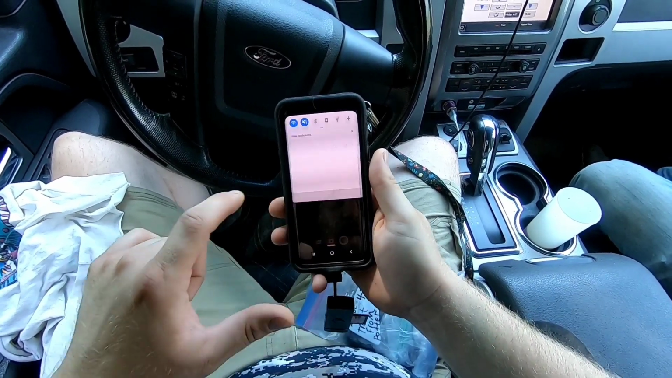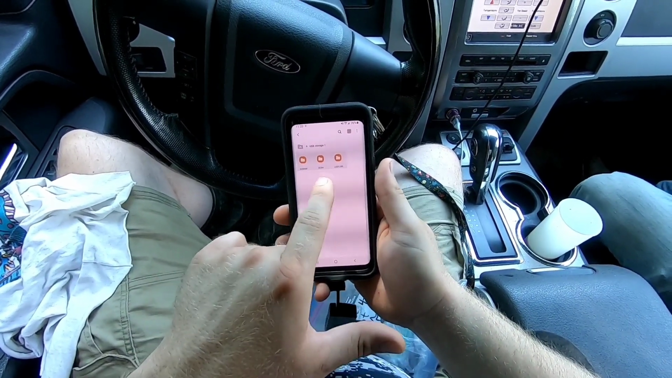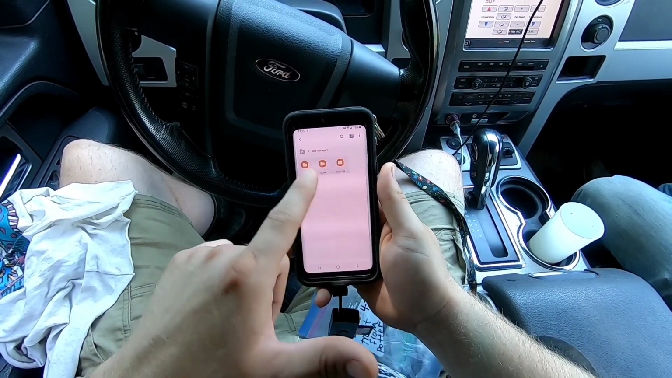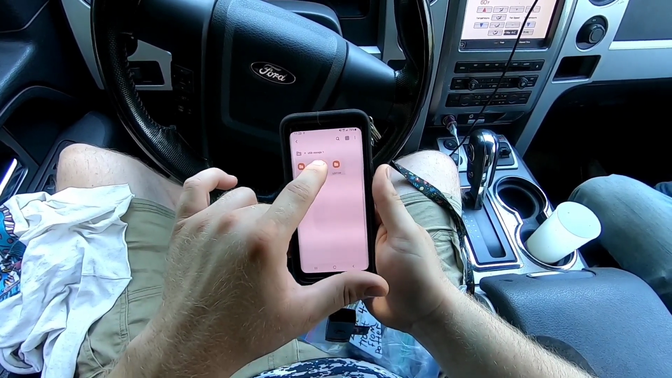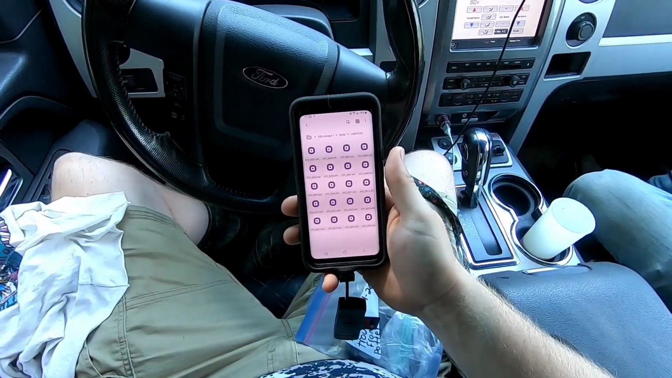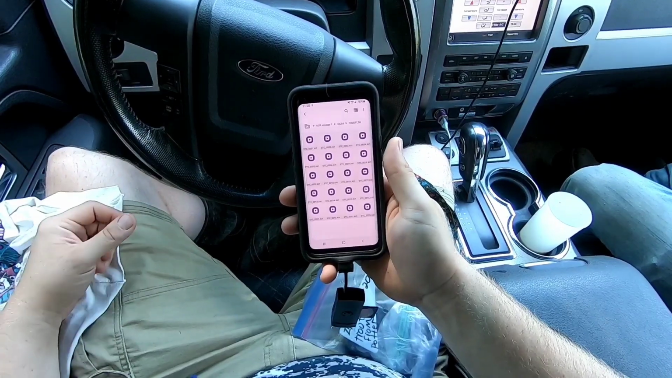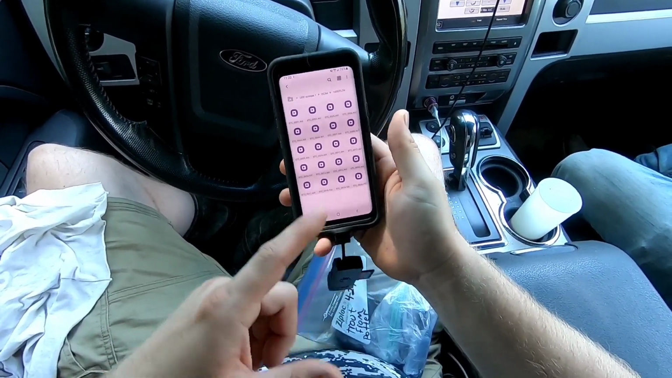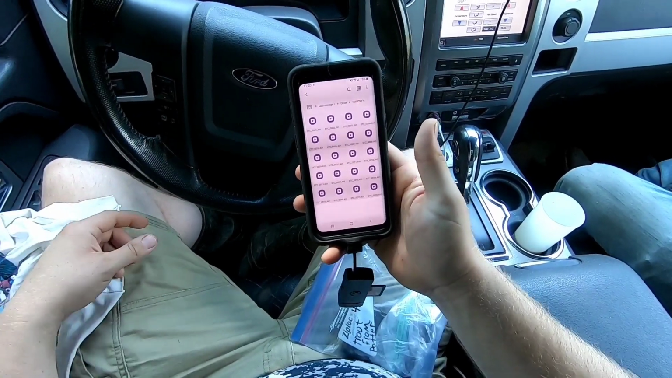I just go in and click, and then your DCIM comes up. You just click on the DCIM, that'll give you your pictures that are on the Stealth Cam, and then you just click on it, and there's all the videos that are going to be on this SD card. I can check them right off my phone.